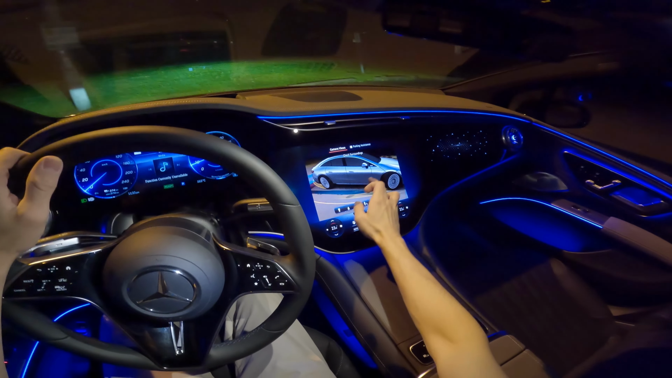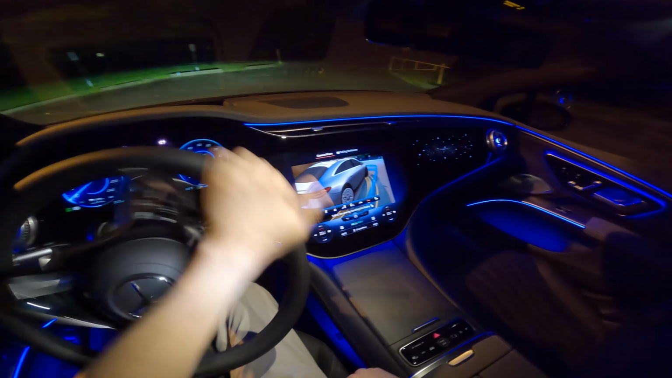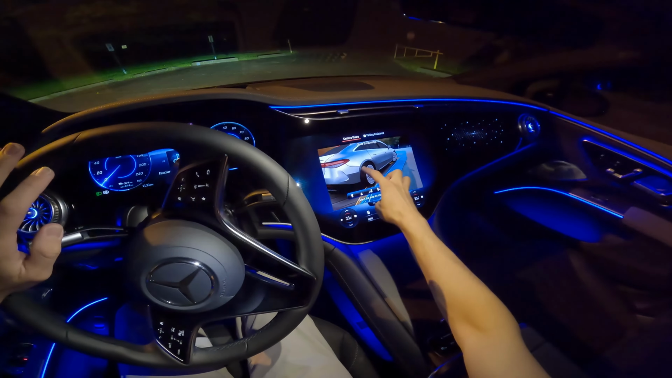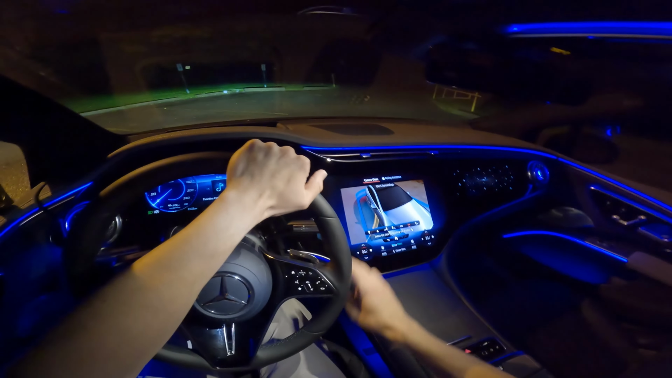And we also have, you can see it, 4-wheel steering. That's why our turning circle is so small. It's good if I can show you this in the camera. See the wheel? There you go. Anyhow, let's drive forward.